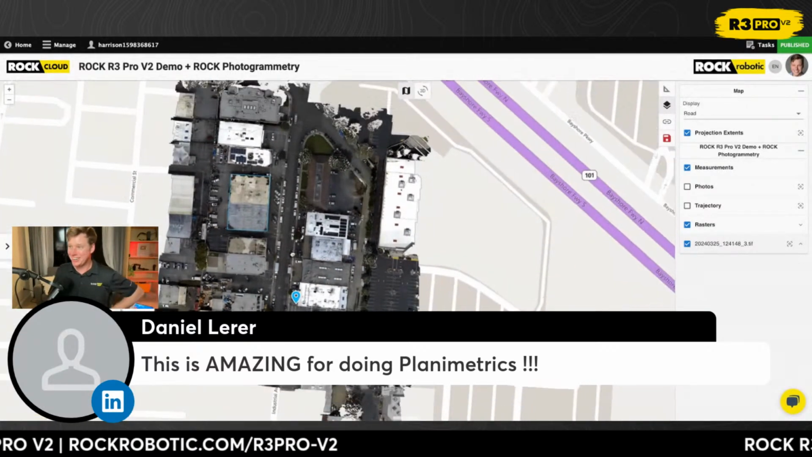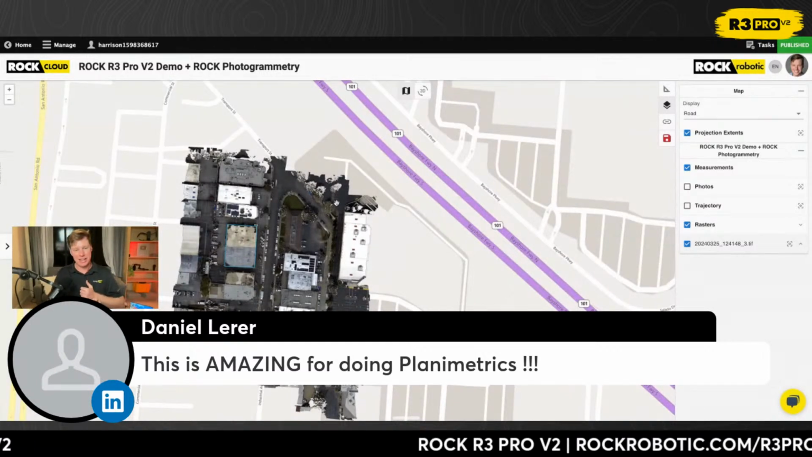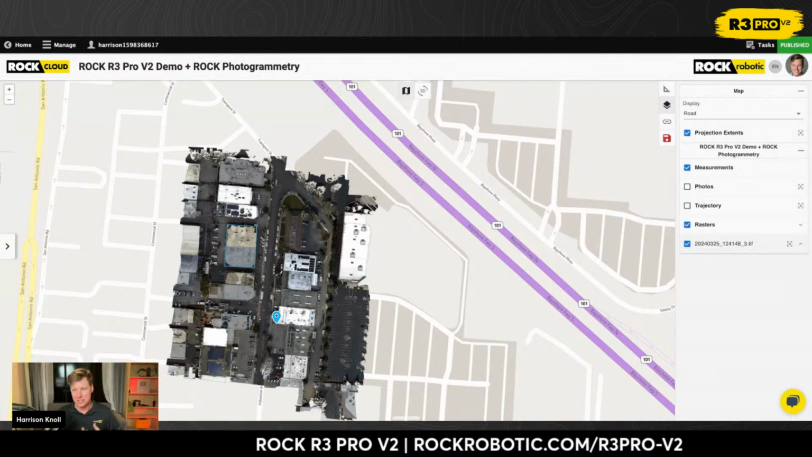Anyways, it's been big, guys. So this is ROCK Photogrammetry. It's live today. Anyone who upgrades from V1 to V2 will have access to this.